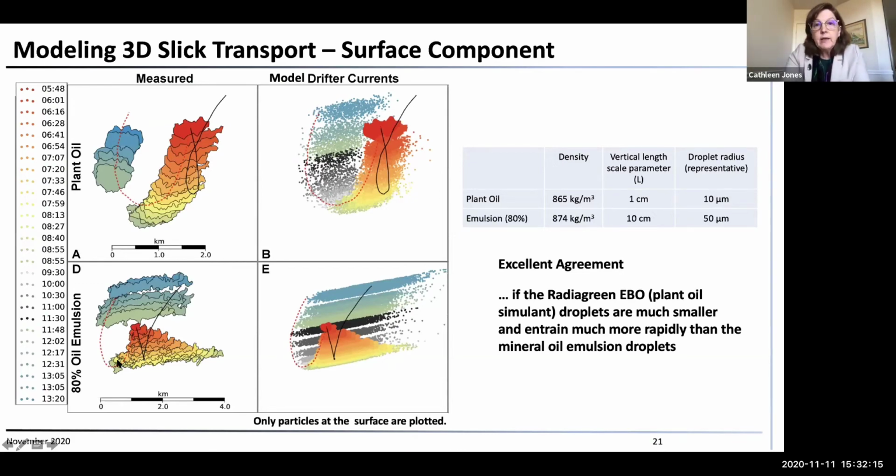So they tuned their models so that they matched this, and they found that they got very good agreement, if this plant oil simulant had droplet sizes that were 1/5 of the droplet size of the oil emulsion, and that entrained much more rapidly than the oil emulsion droplets. So what I thought was most interesting was what happened below the surface.